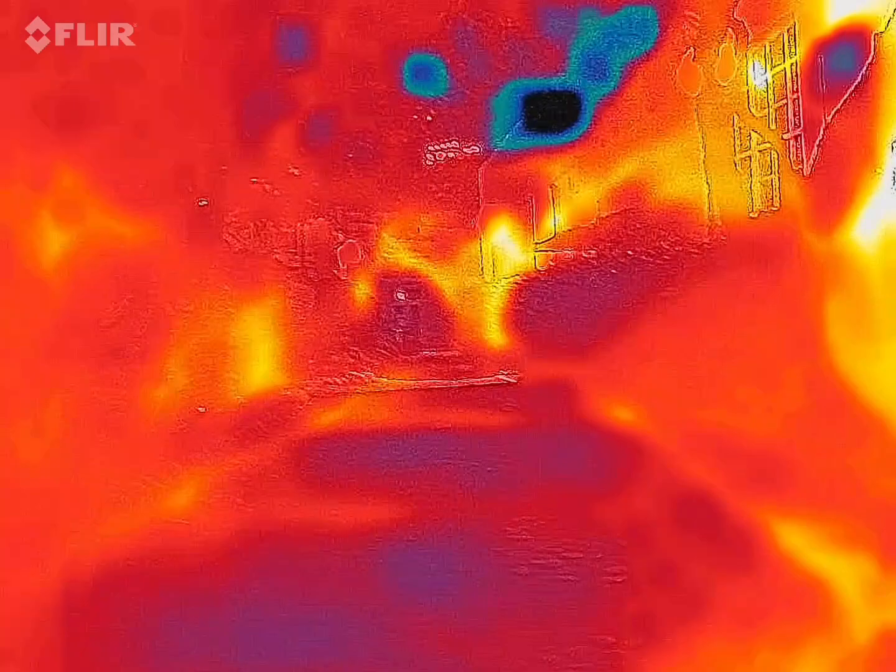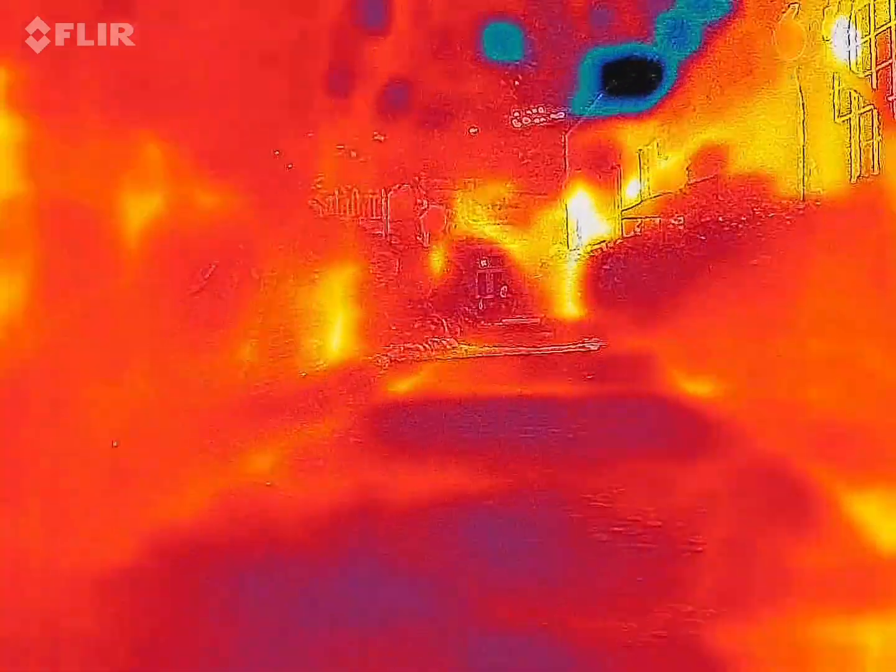Every ghost tour that comes down here, she's coming back again. And you actually use your voice recorder from your phone while you walk through the alley.